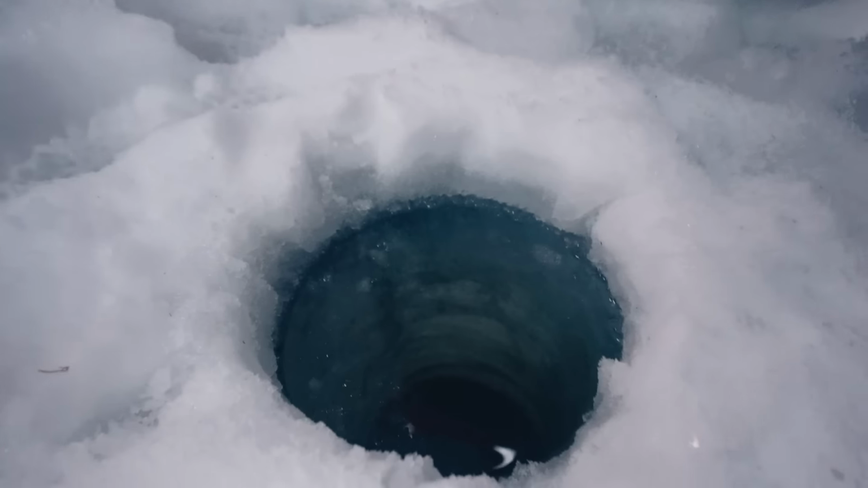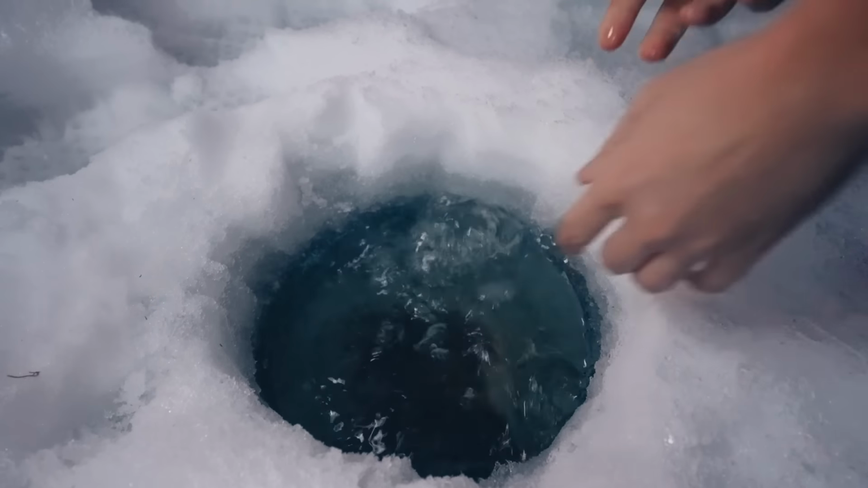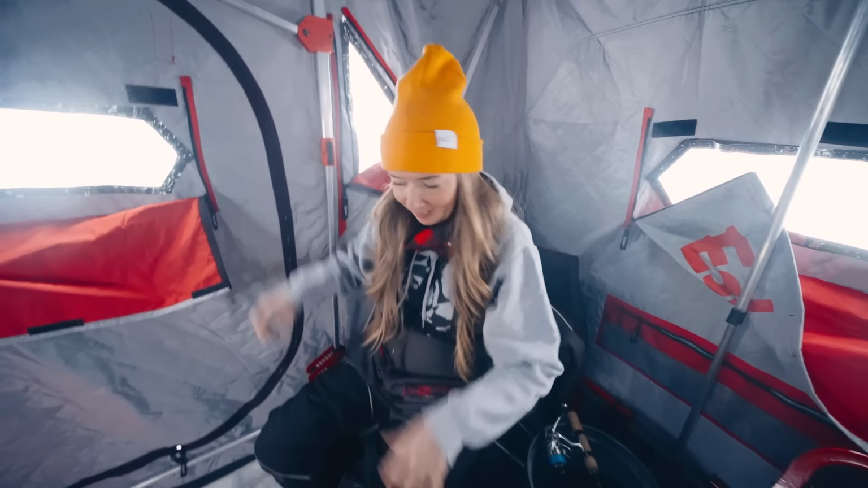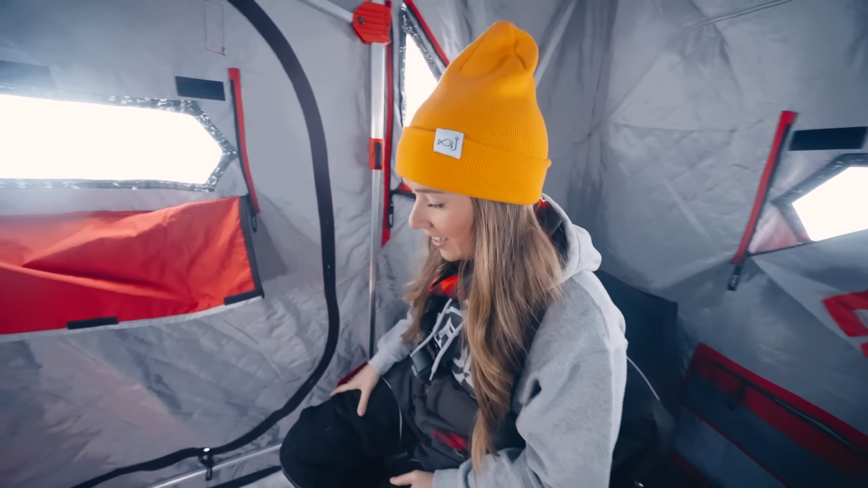Am I a decent guide? It was touch and go there for a minute. All right, buddy. Let us go. Nice. Sam Cam's back. Maybe that's my good luck today. Yeah. That's what it is.